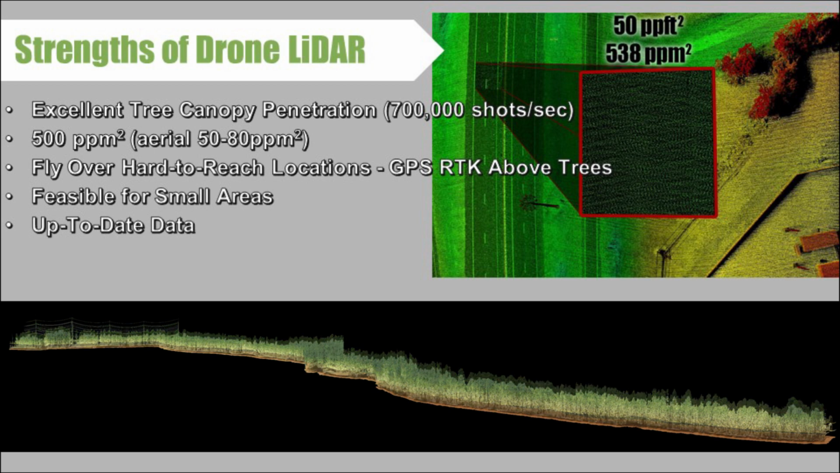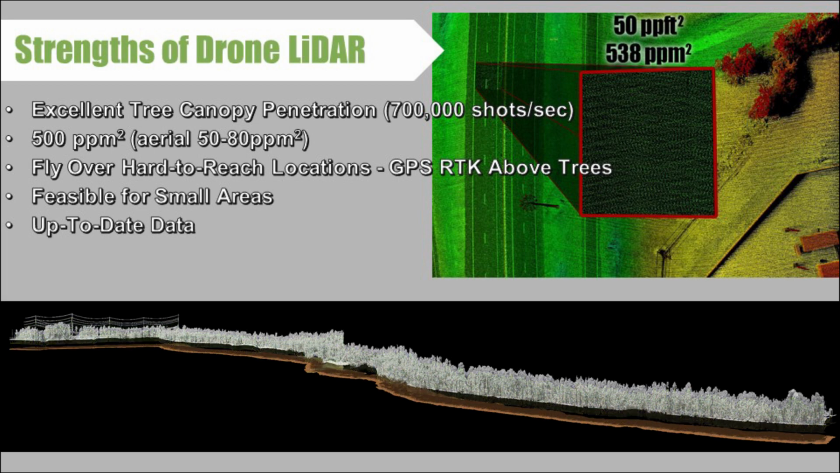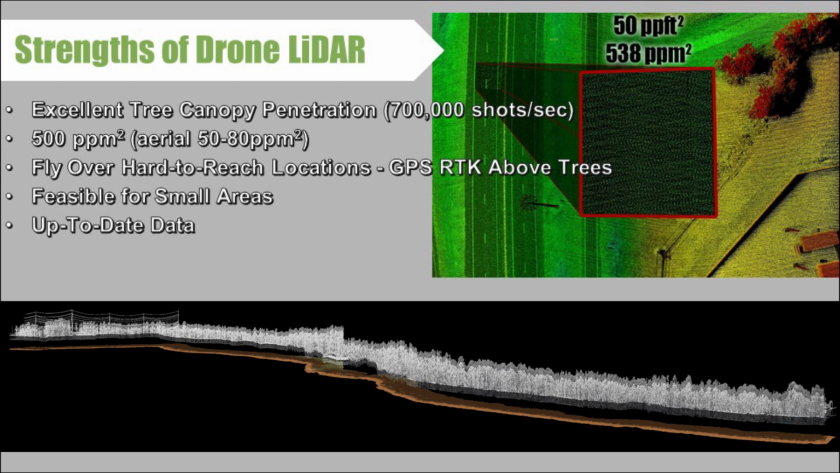The other strength of drone LiDAR is up-to-date data. So instead of having to use 6-month-old data or 2-year-old data from LiDAR, we can get out there and get you data in a few days, and you have very up-to-date data for whatever your engineering or survey project might be.